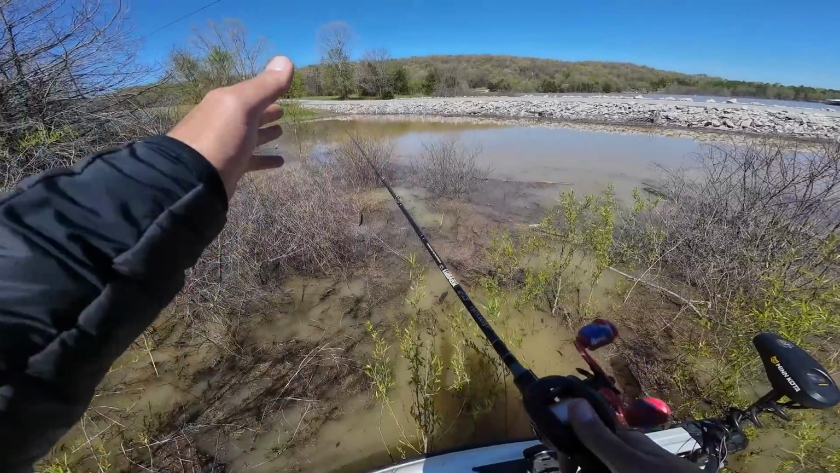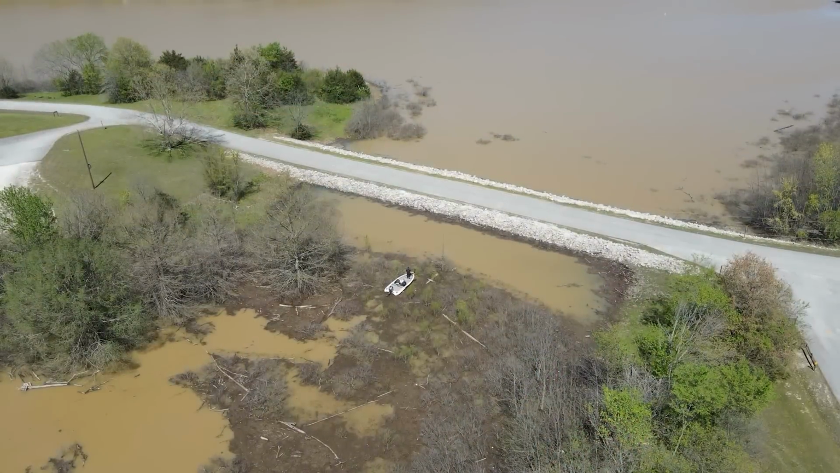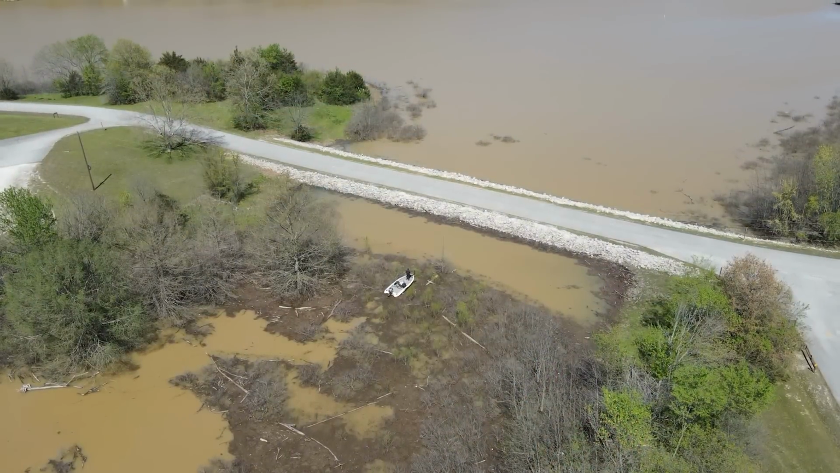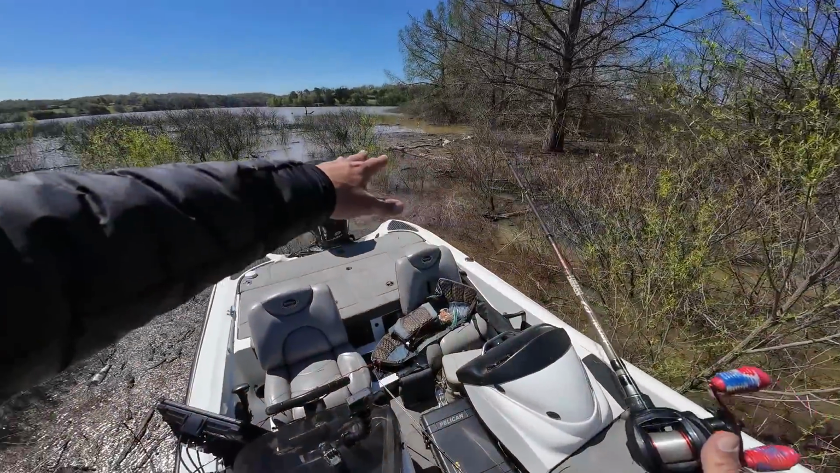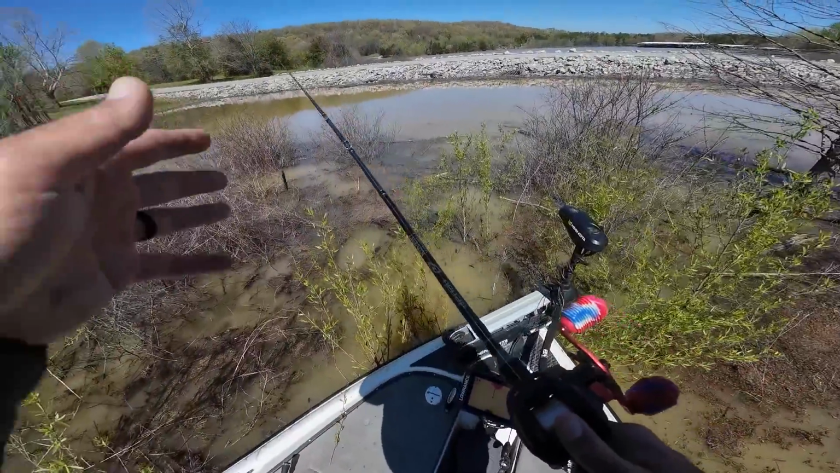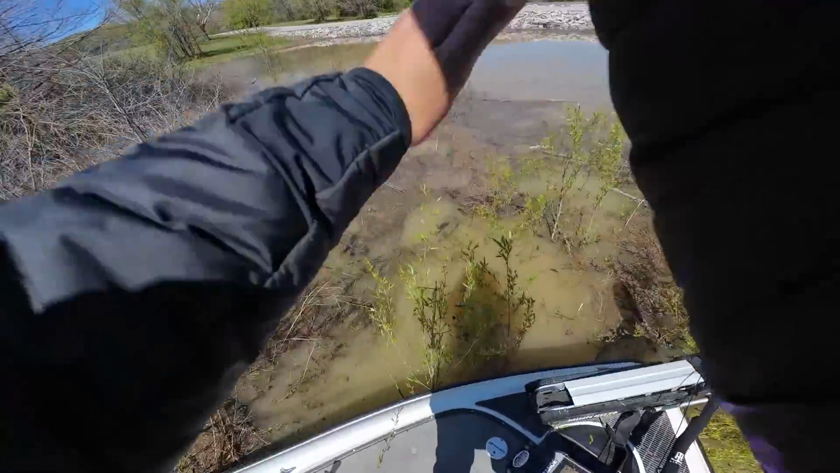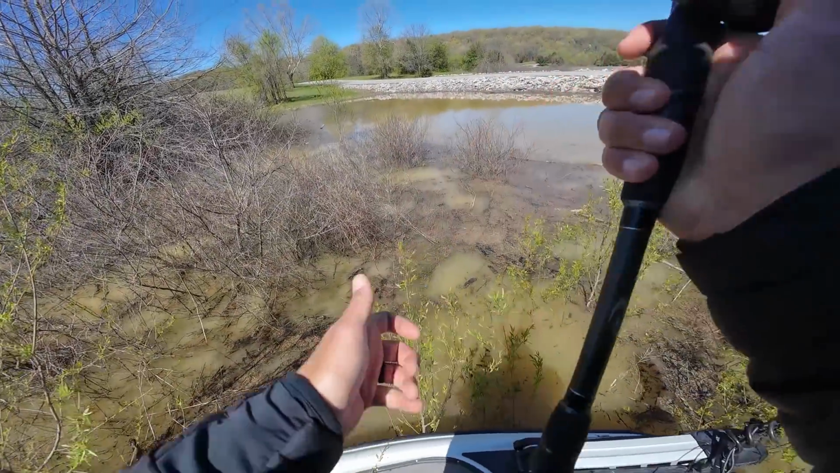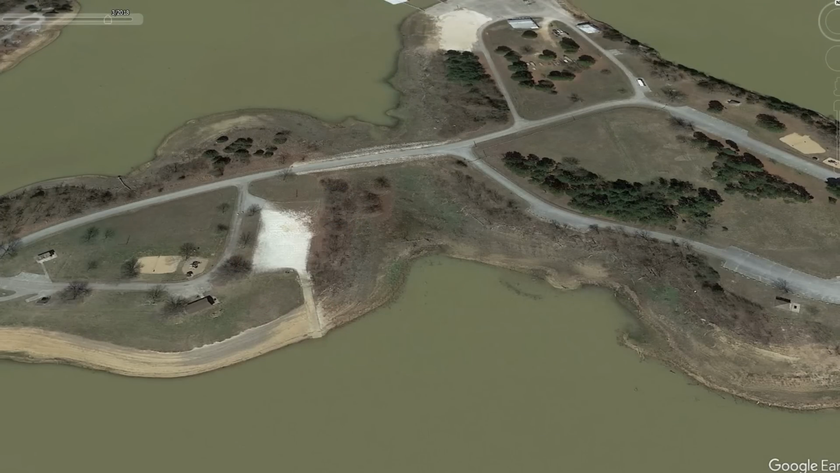Basically, back in here, we have this stretch of riprap, and there's this cleared out area, and the rest of this is all flooded bushes. You can see all around me, it's absolutely ridiculous how much debris and how flooded it is here. But whenever it gets super flooded like this, what I like to do is try to find areas where you can get access to the bank in some way. And that's what this spot is right here. There's some riprap that just kind of sticks out here. I'll show you on Google Earth what it looks like when it's not flooded like this.